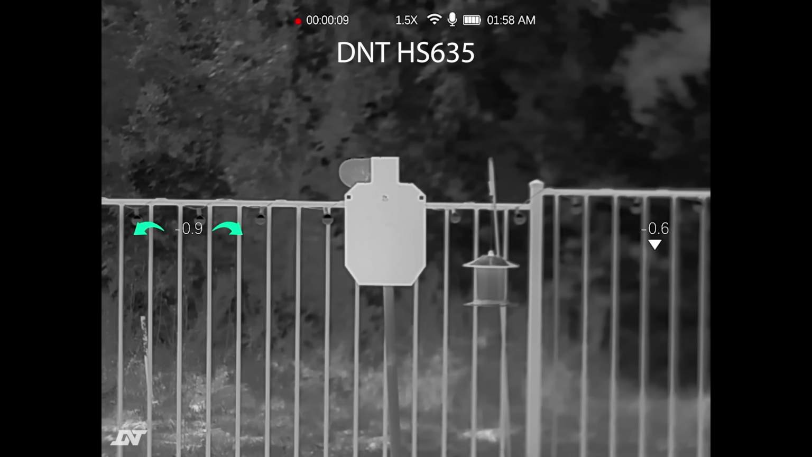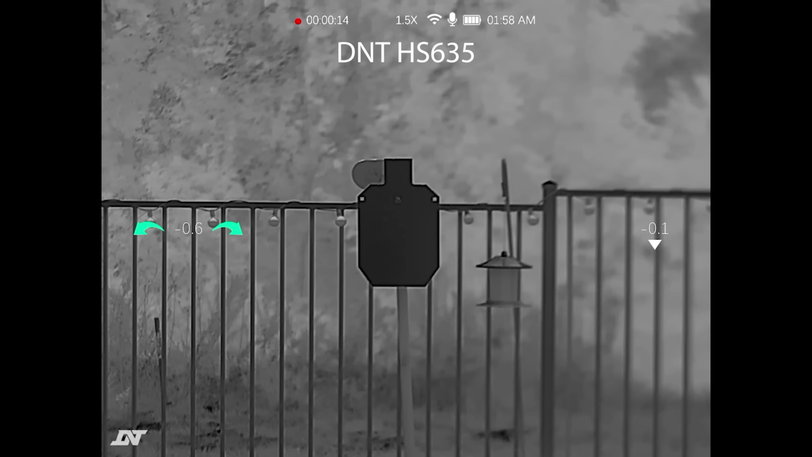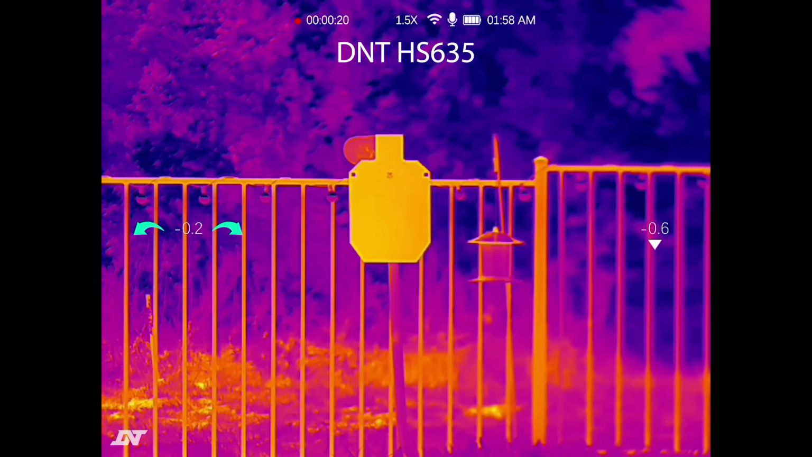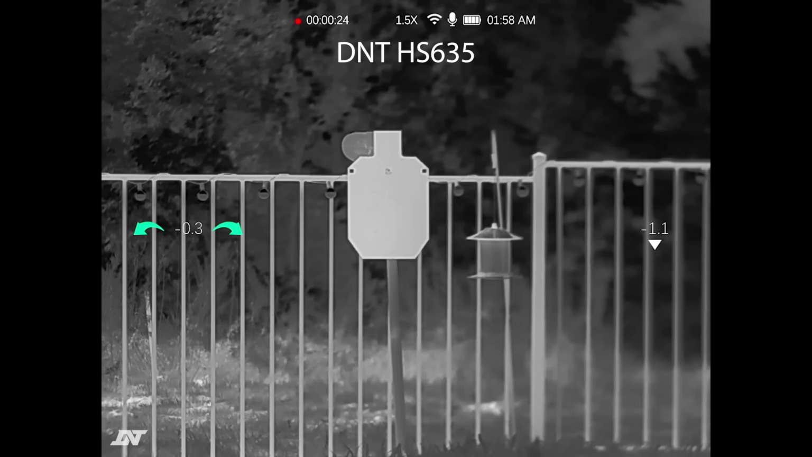The DNT Hydra has a bit of an advantage here because of the focal length. You could not distinguish between the white and the black, but you could see some of the divots made from rounds on that target. So this one also did about in the middle of the pack on this test.